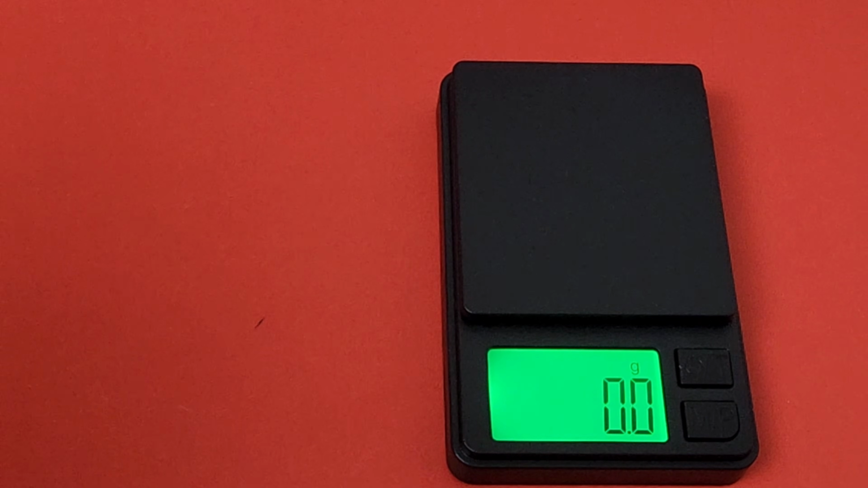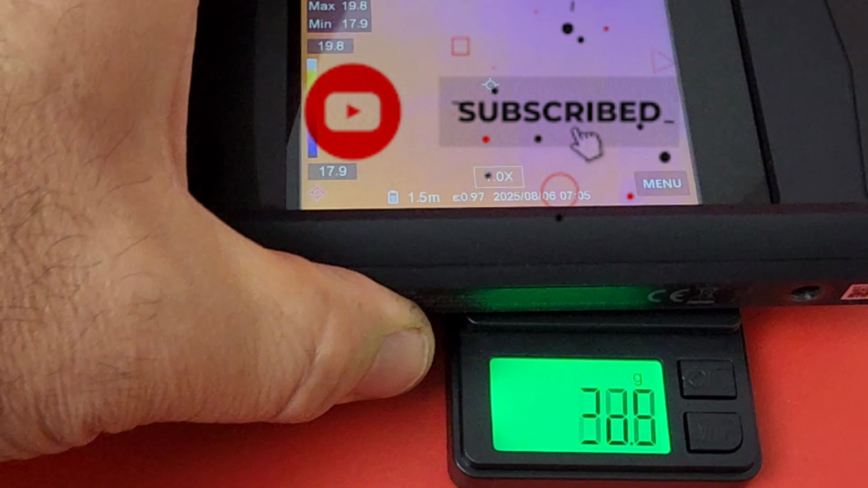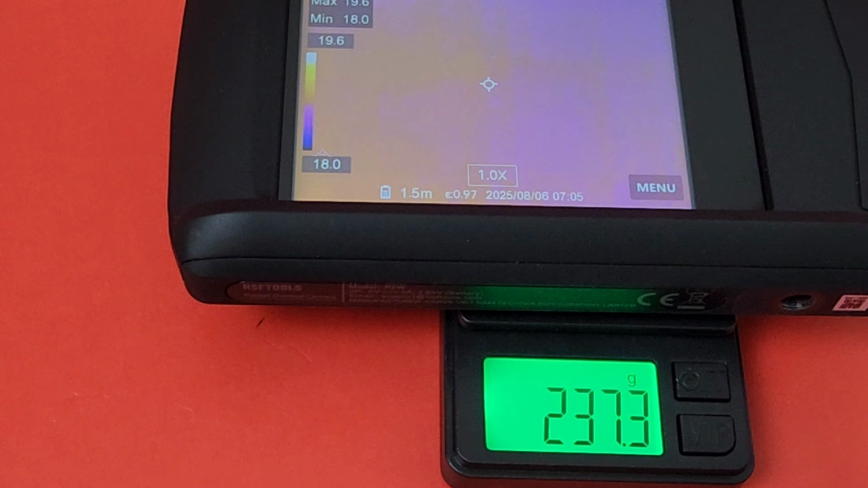I'm really curious to know what the weight is of this device. It feels heavy, but it doesn't look that heavy. And what do we have? 237 grams. Okay, that is not that heavy.